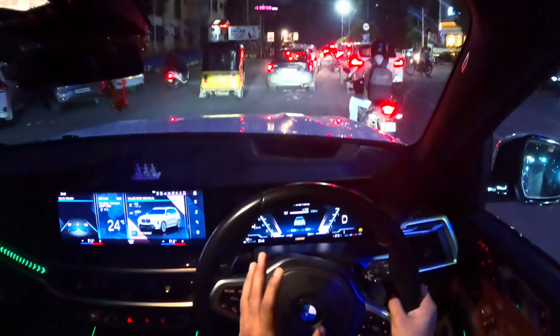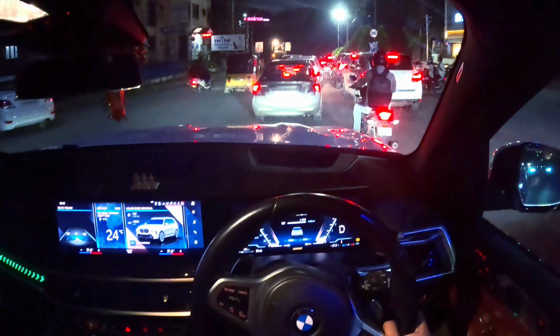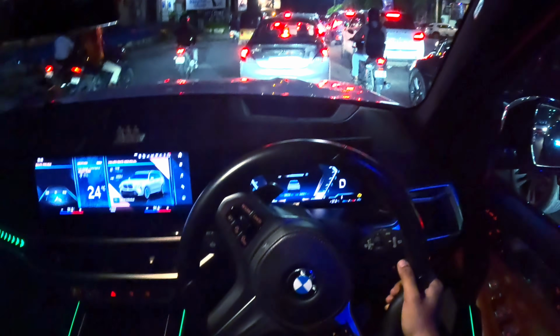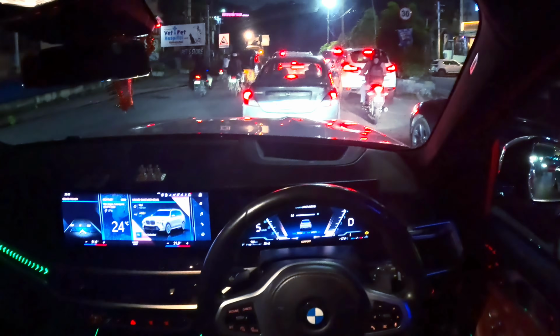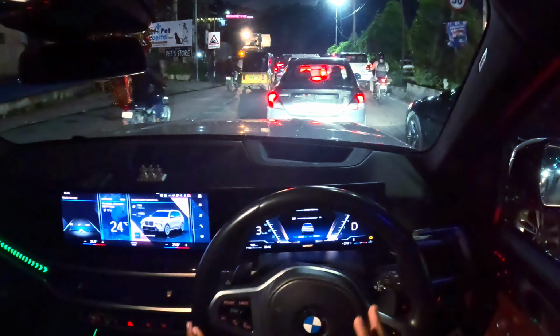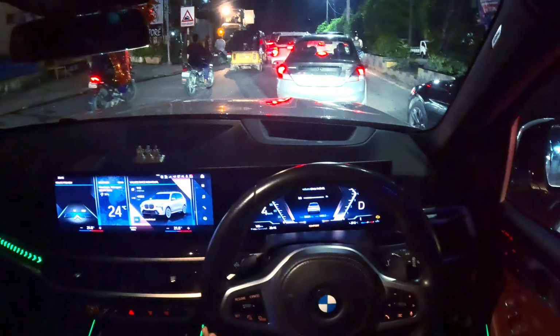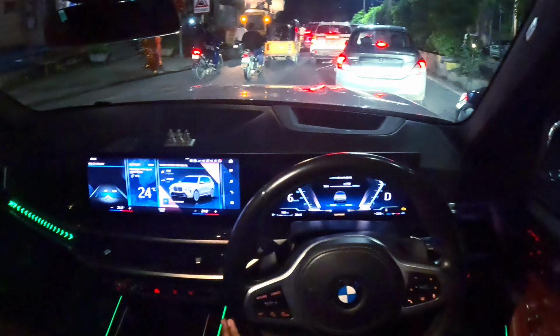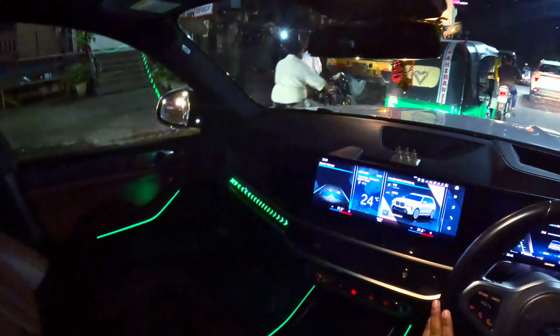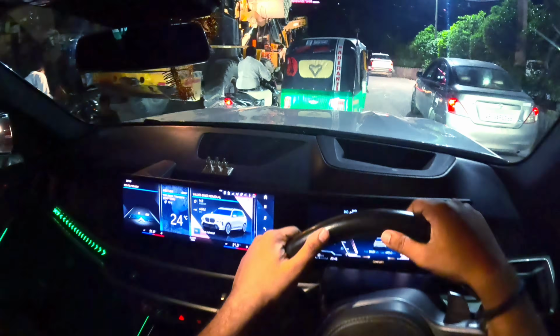When I was driving the GLS, I could feel the width of the car. I was kind of scared to drive it rashly, like I've told in that video many times, that I'm not getting used to that car easily. But now in this car it feels like some small SUV wherein I'm very confident to drive it to the fullest and unleash its potential.